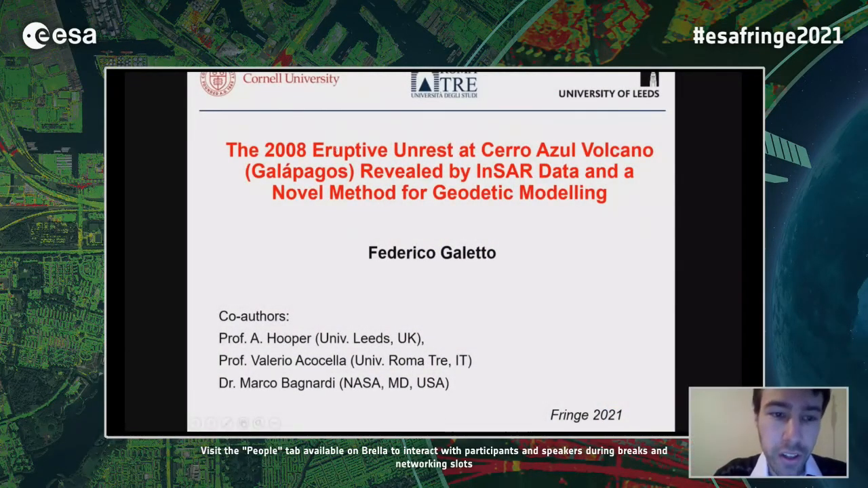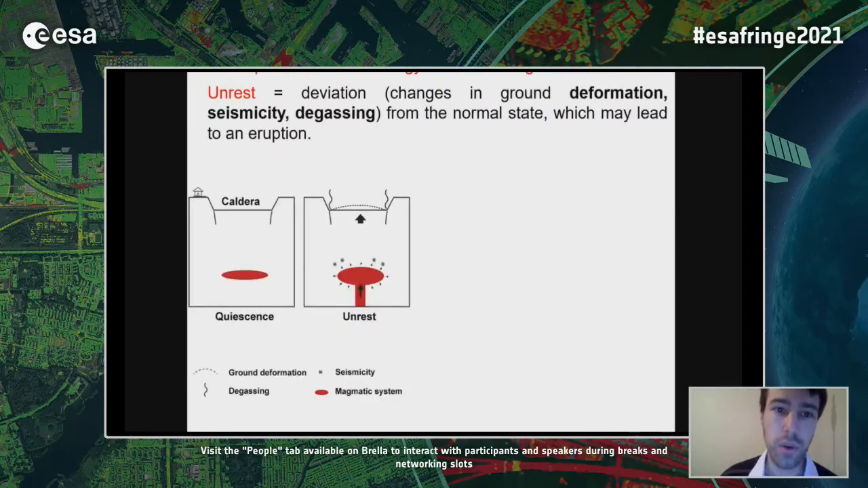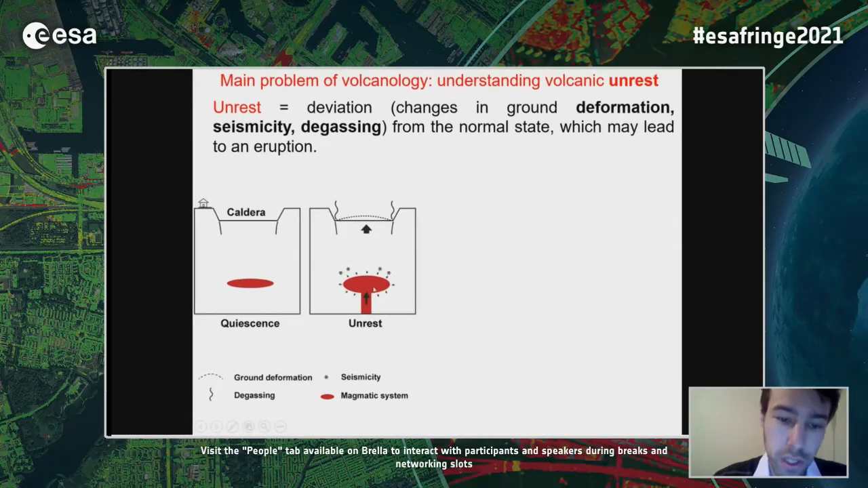I am Federico, and today I will speak about the 2008 eruptive unrest at the Cerro Azul volcano, revealed by InSAR data and a novel method for geodetic modeling. One of the main problems of volcanology is to better understand volcanic unrest, where unrest is defined as a deviation from the normal state of a volcano, which may lead to an eruption. Unrest is usually induced by the shallow emplacement of new magma within the shallow magma reservoir, with the new magma which may promote ground deformation, degassing, and seismicity.